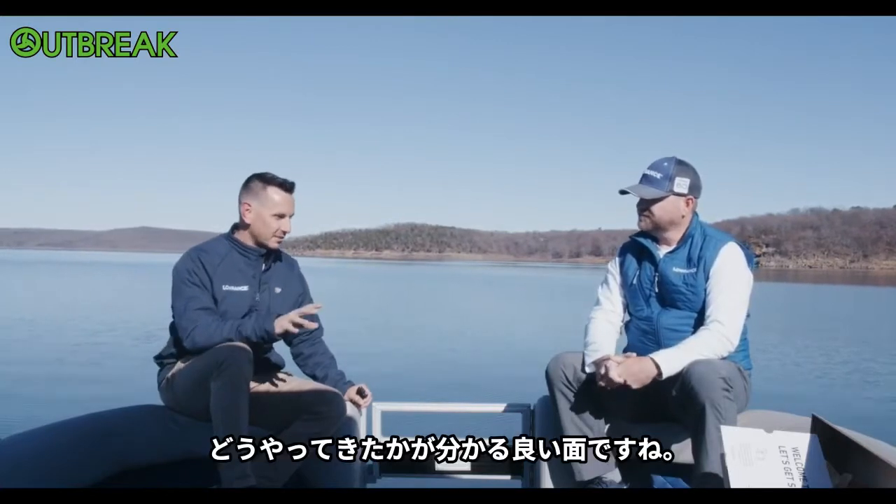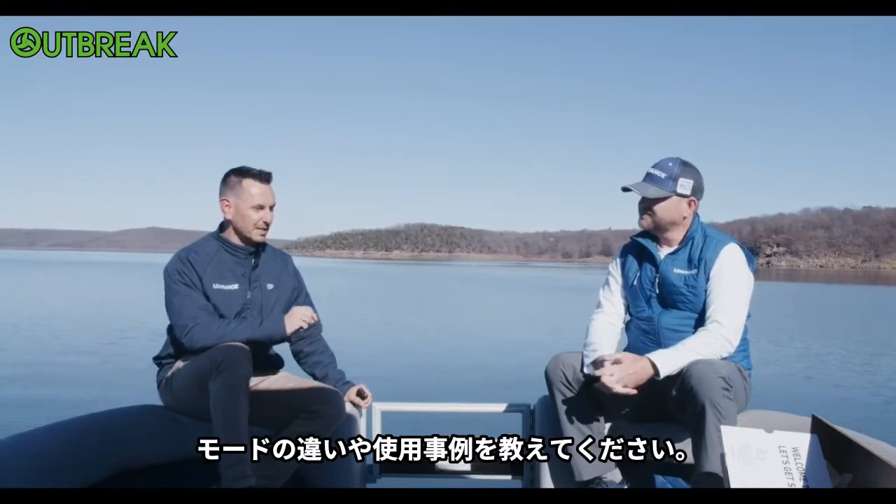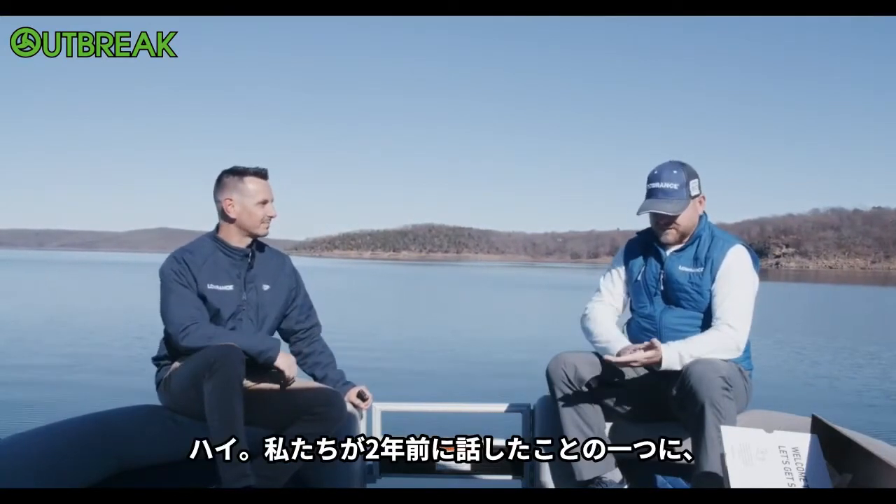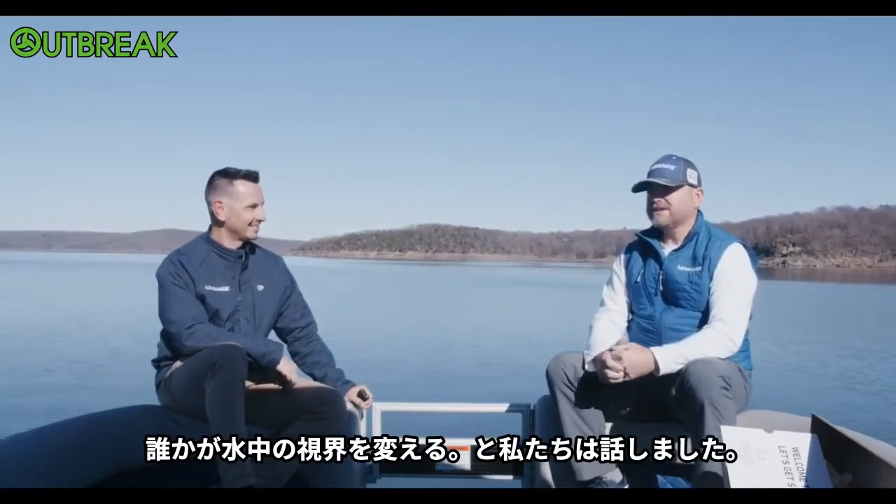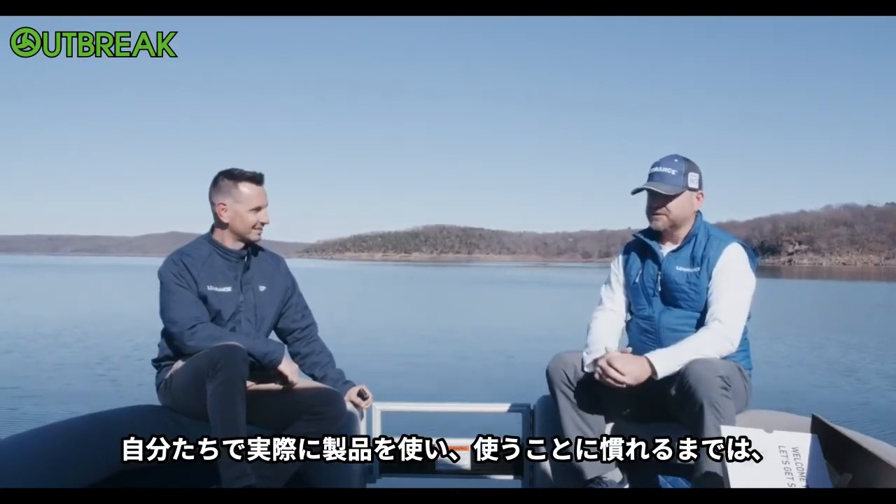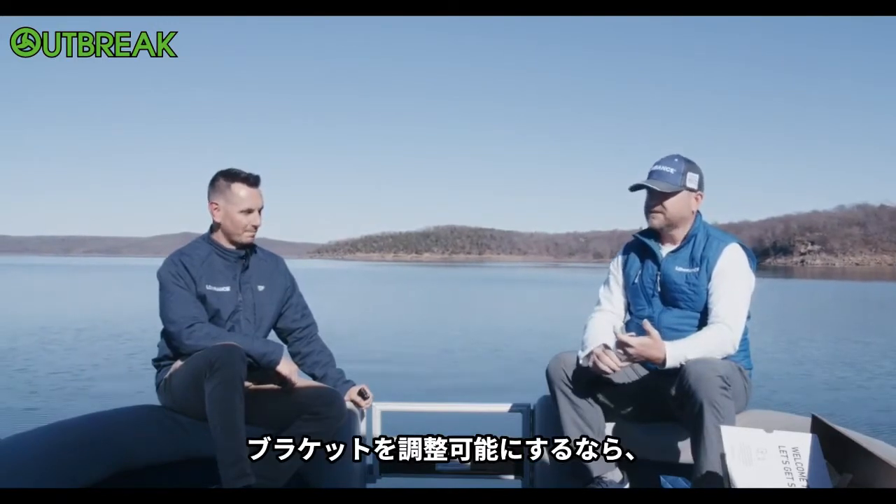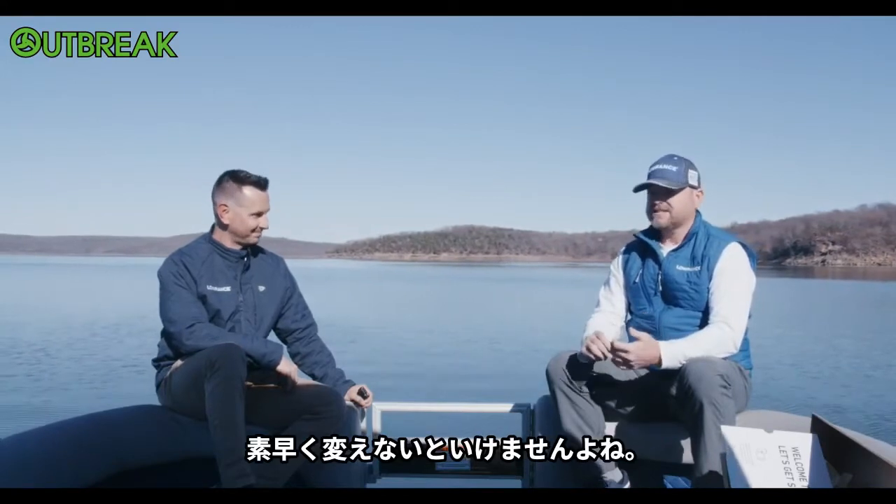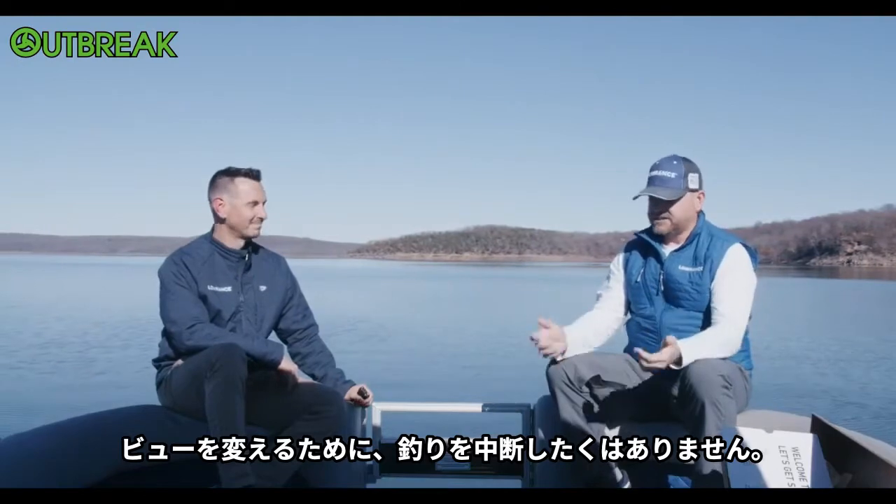So that's the good side of how it gets done and what resolution it is. But tell us about those different modes or use cases and how important they are. Yeah, so one of the things along the way, you and I chatted 2 years ago, and we said, would somebody actually change views on the water? And until we actually got to use the product, it was a big question mark. But one thing I did insist during the project was, if we're going to make a bracket that's adjustable, it has to be adjustable without any tools, and it has to be a quick change, right? You're not going to stop fishing for minutes or even 30 seconds to change a view.